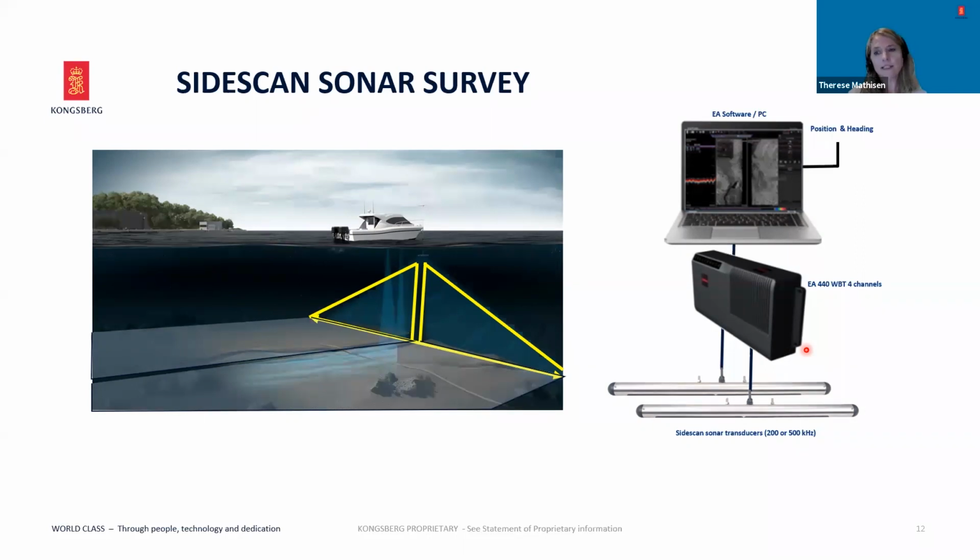SIDESCAN sonar surveys are ideal when you want to create images of the seabed and to detect objects that stand out from the surroundings. This can be wrecks, cables and pipes, boulders, or any obstacles that may prevent safe navigation. SIDESCAN sonar surveys are also used to monitor riverbanks, erosion, landslides, and flow-induced sediment deposits.